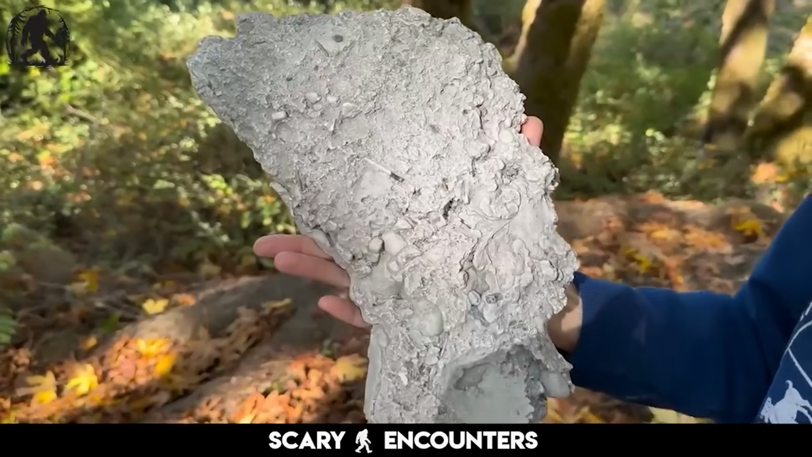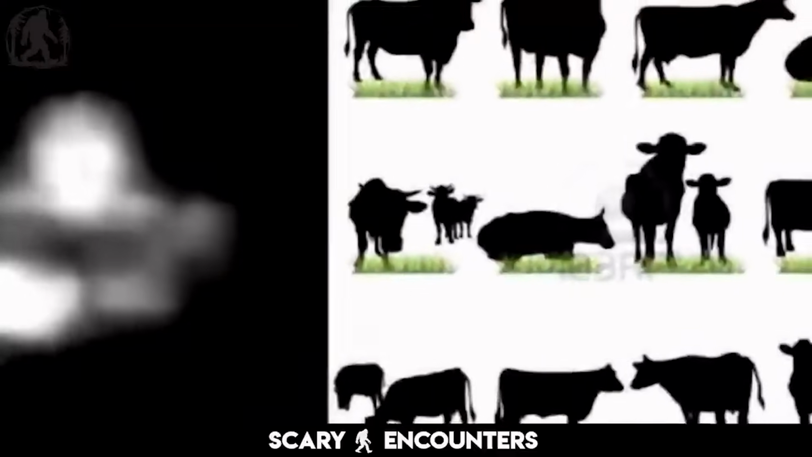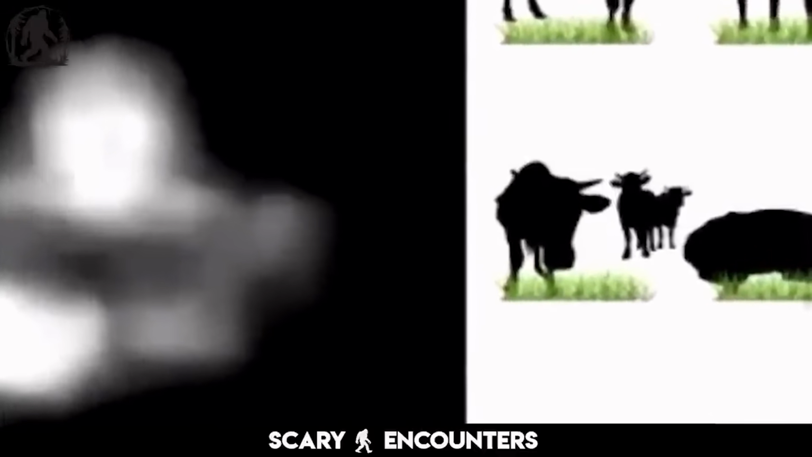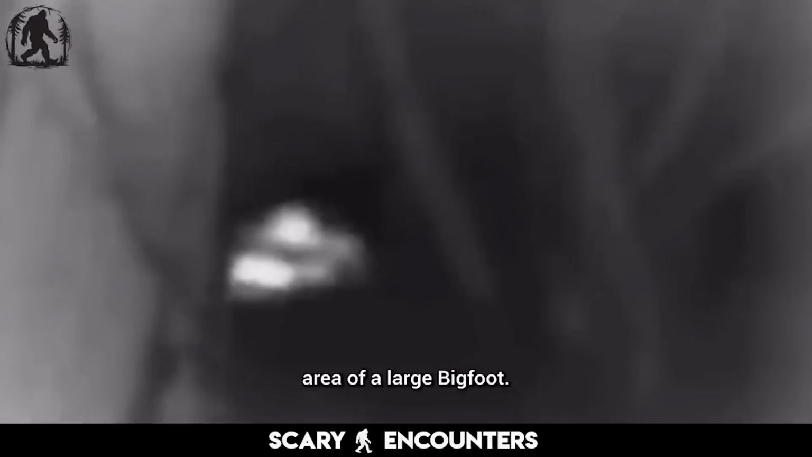Every piece of the puzzle points toward an upright, heat-emitting figure of significant size. See for yourself as the analysis takes a deeper dive into this mystery. Many believe that this shows the head, shoulders, and chest area of a large Bigfoot.